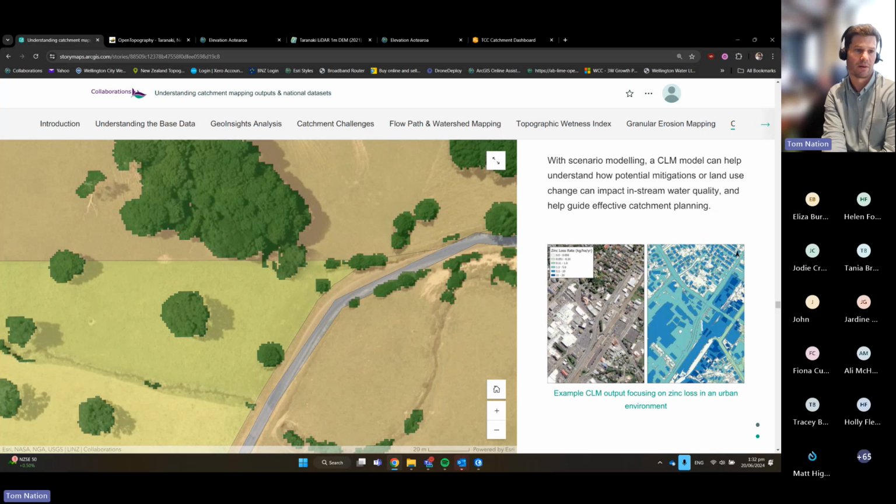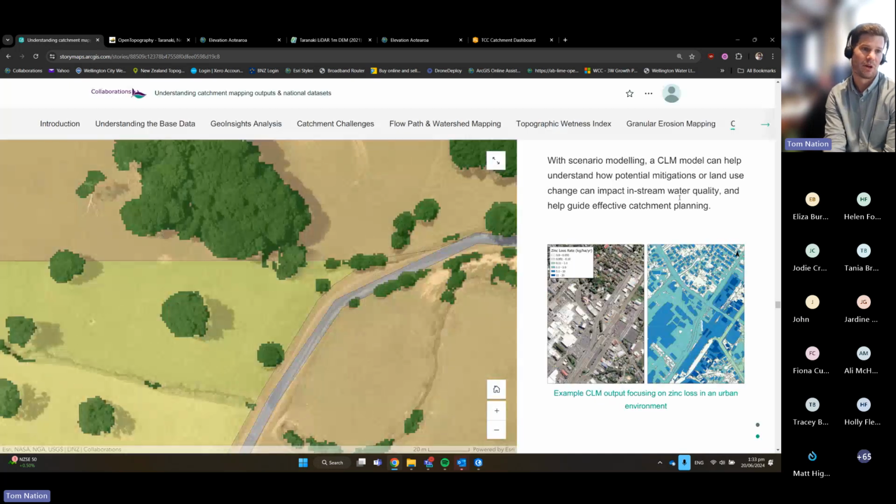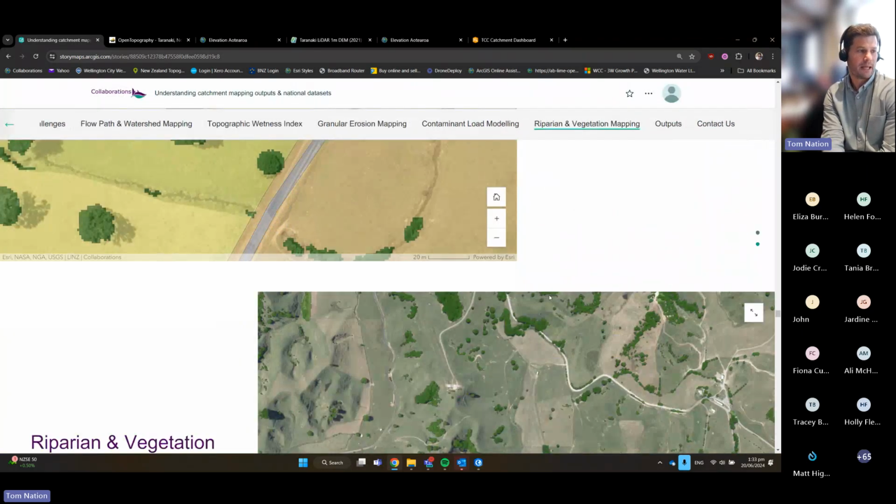So down here, I'll just open up this. This is an example from the Wellington region looking at zinc loss, for example. So you can see how detailed the mapping is, and therefore getting an approximate indication of the loss in terms of zinc per year. So again, just another really useful way to use the spatial data, and another good output.